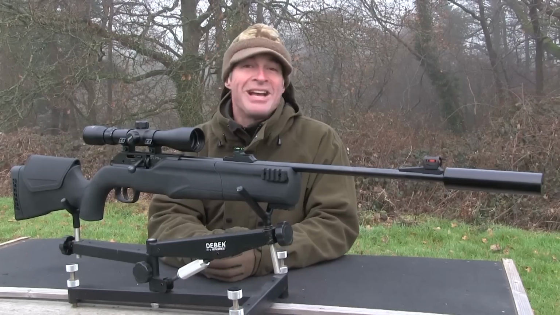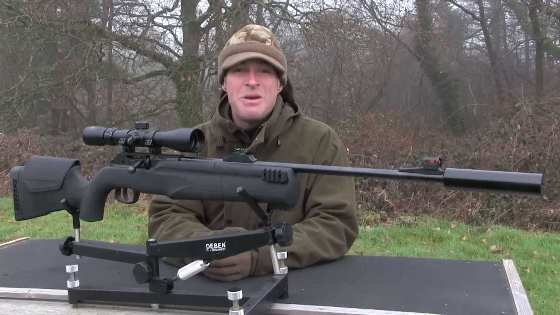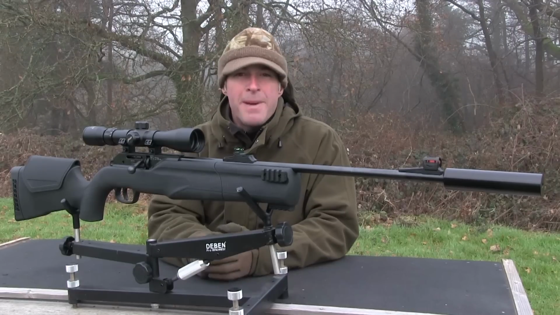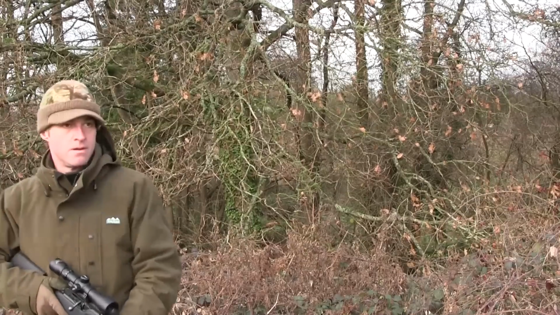This is not an airgun for tiddlers. It's 117 centimetres long with the moderator fitted, and let's face it, most people are going to want to put that straight on. Add the scope and mounts and the combo tips the scales at just over 4 kilos, which is actually relatively light for such a large gun.